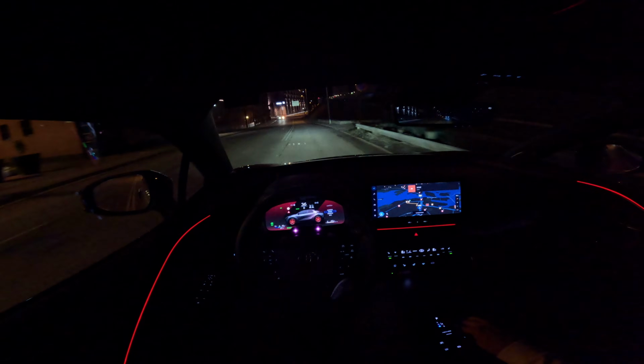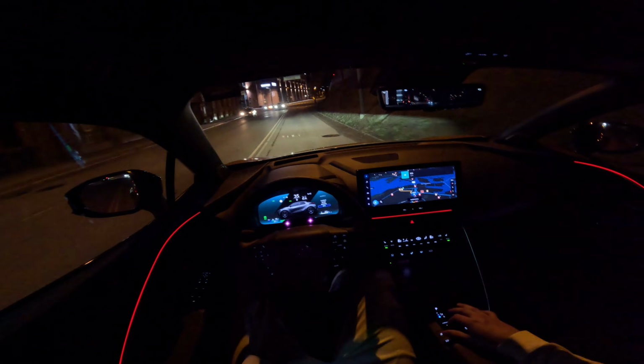We have different drive modes, and when you change them it makes this nice animation. We have sport, normal, eco. But we're not gonna be driving on eco. We're gonna be driving at least with normal.